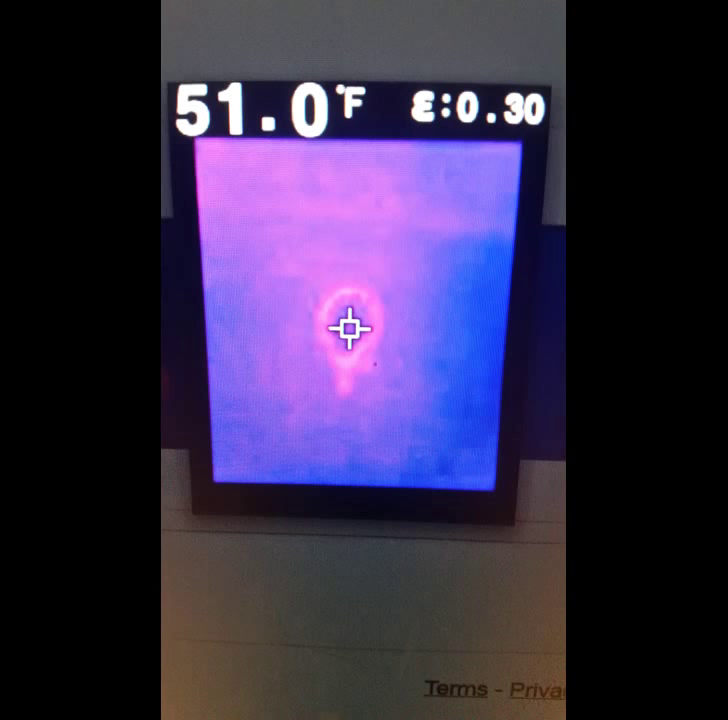I put the collar on a hook in my dark basement, and then just for fun, I decided to get the thermal camera and flash it over the collar, which at that point had been in a pitch black room and it was cool down there for about 10 minutes. And then when I saw the collar, it was completely lit up, as you can see here.